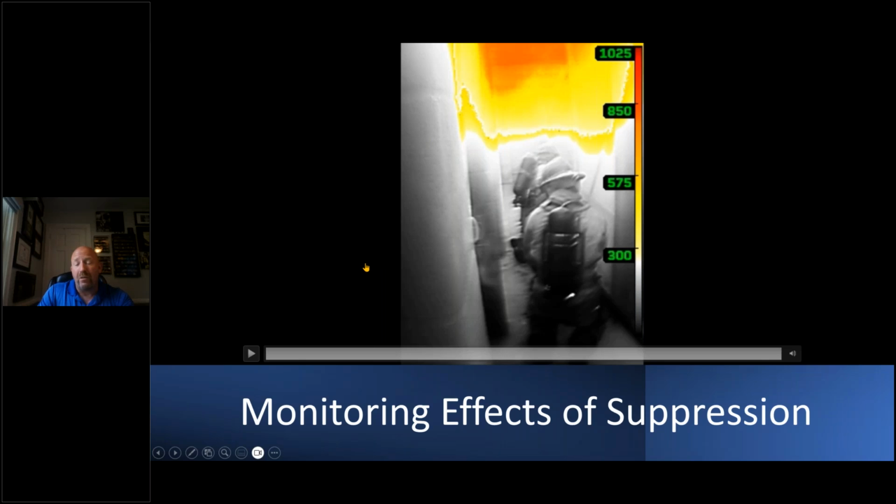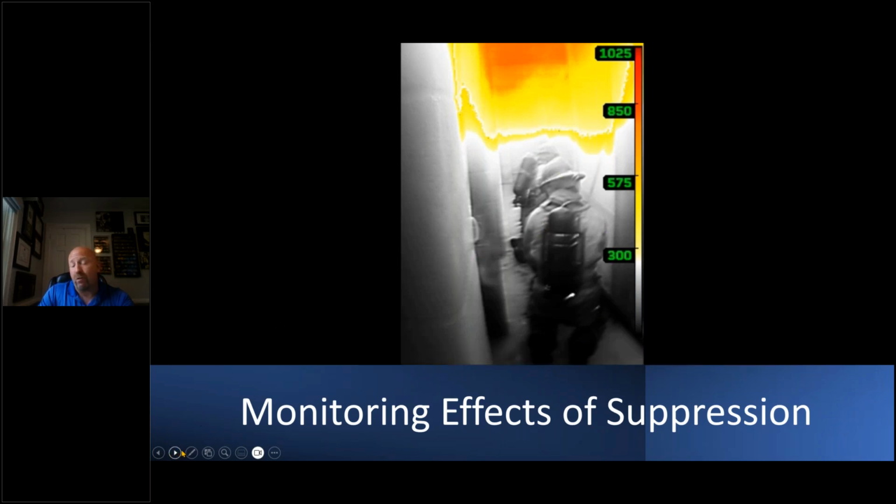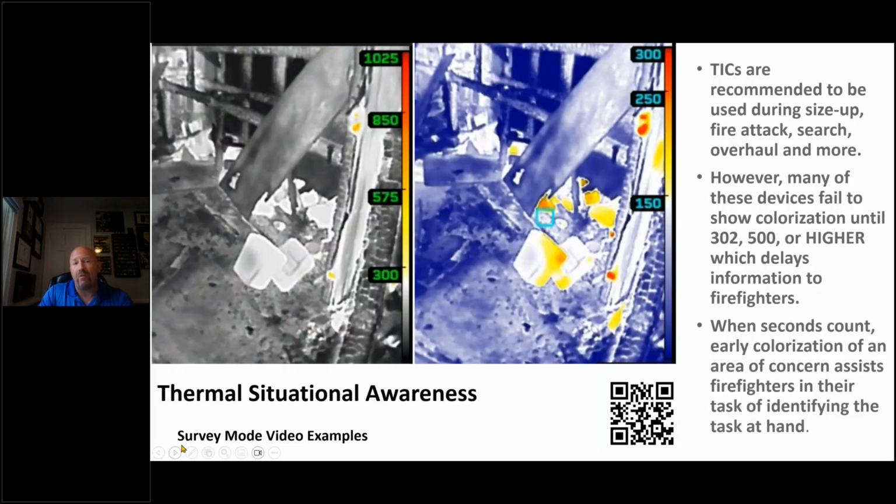In this case, we decided to attack it with PPE and not water. This is how you can monitor the effects or lack thereof of suppression as a company officer or the second firefighter on the hose line, all with a 325-gram device.